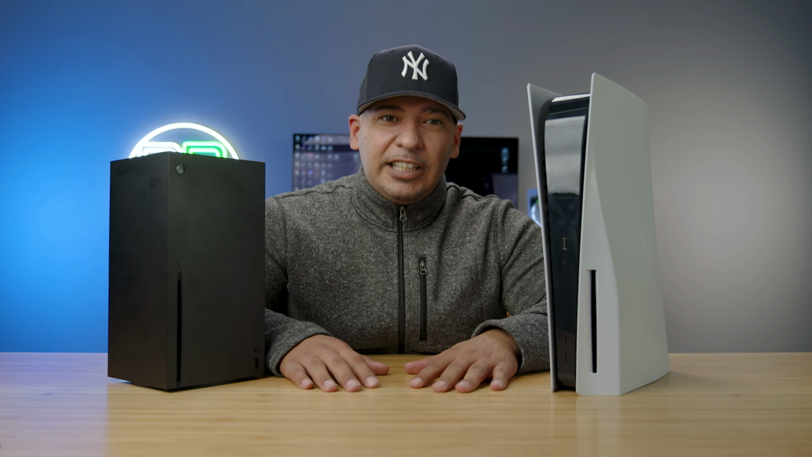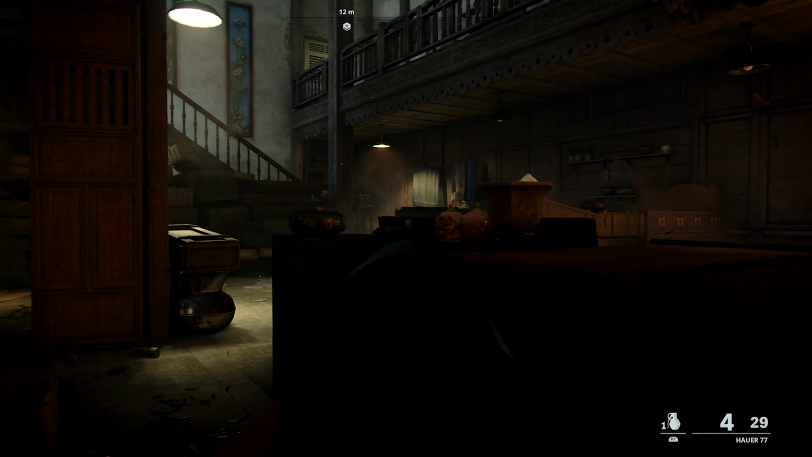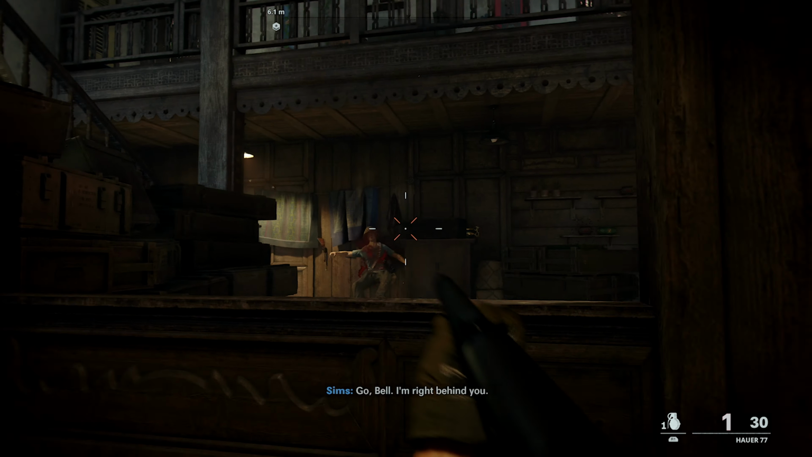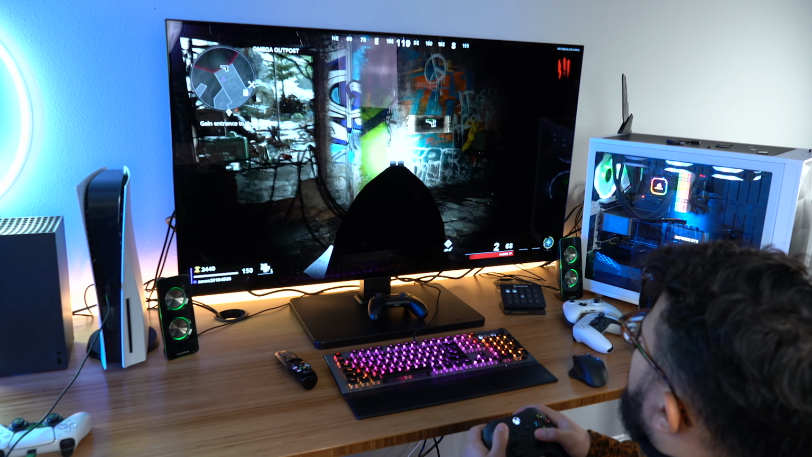So how did we run this test? Well, we wanted to make sure things were pretty even, so we were playing Call of Duty Cold War on both the systems in resolution mode, not performance mode, so it was 60 frames per second with ray tracing enabled. And this is how we got our heat samples.